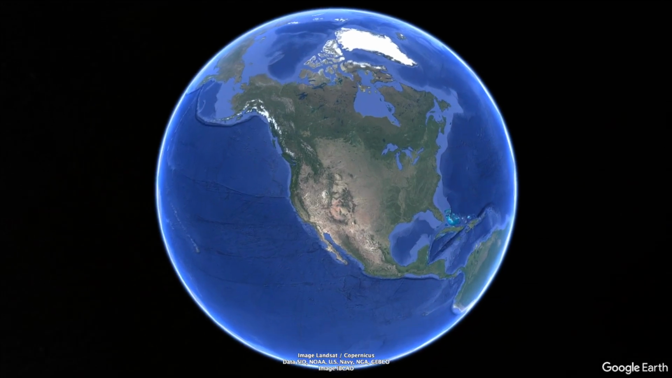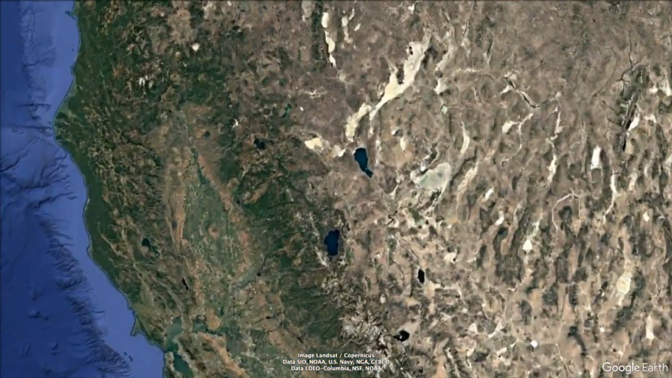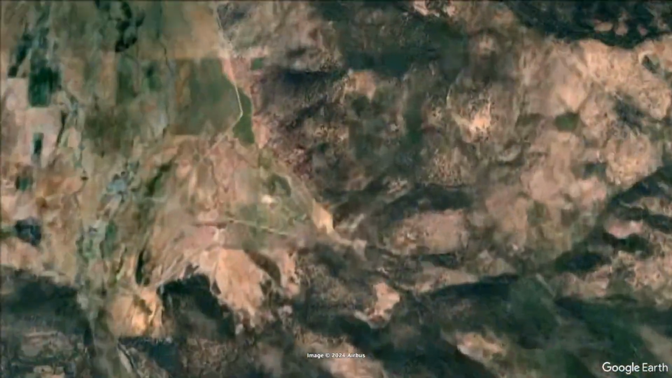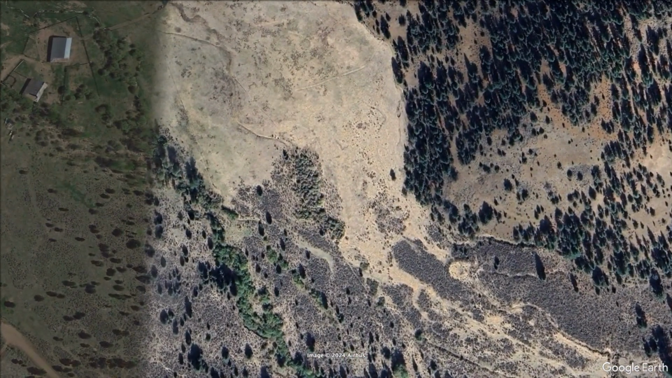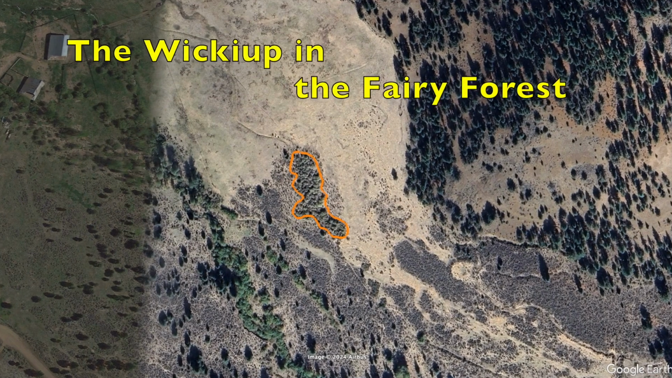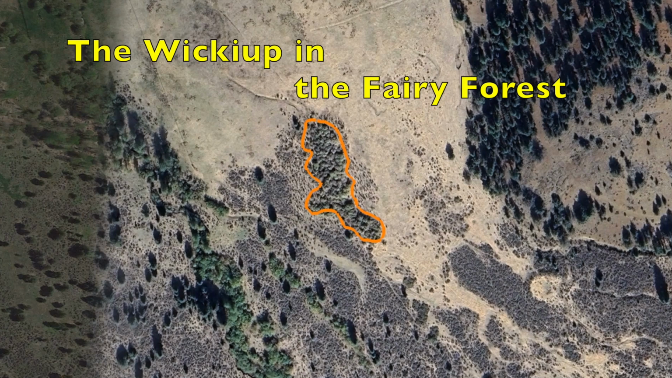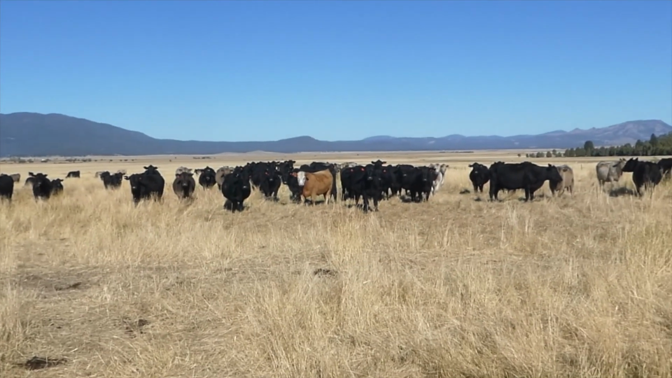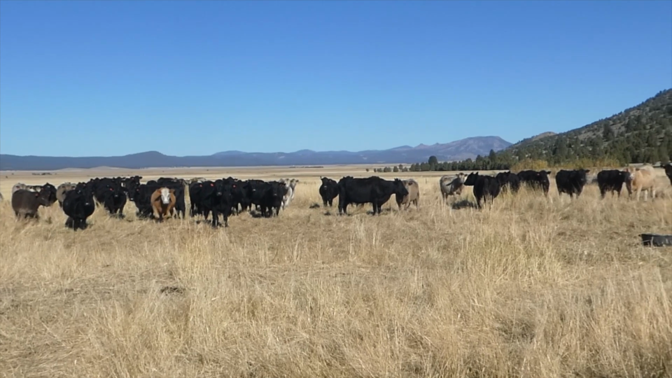As we plummet downward to planet Earth, North America, California, and Sierra Valley come into view. Now we see an oblong patch of willows. This is the fairy forest, where we discovered a strange Wickiup. The cattle here graze the grassland and sage prairie until the end of summer.